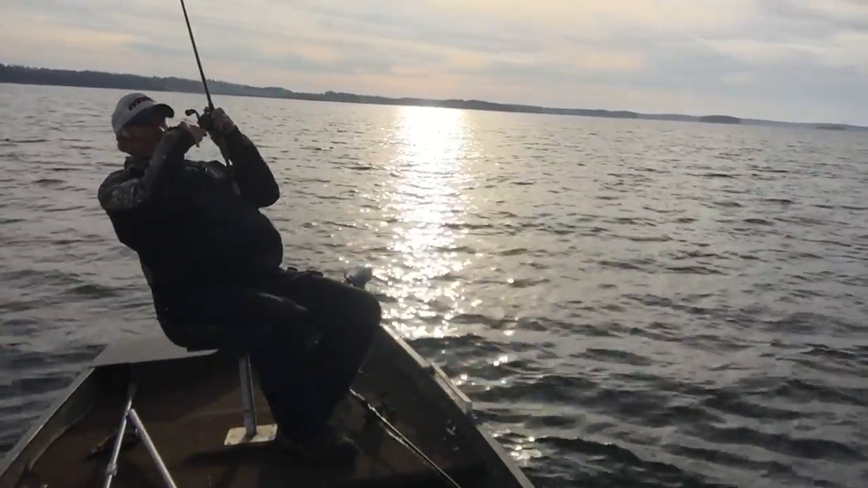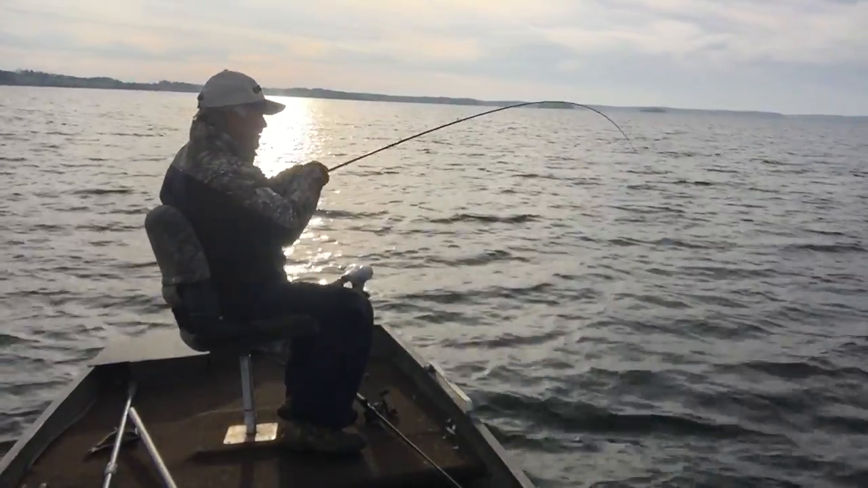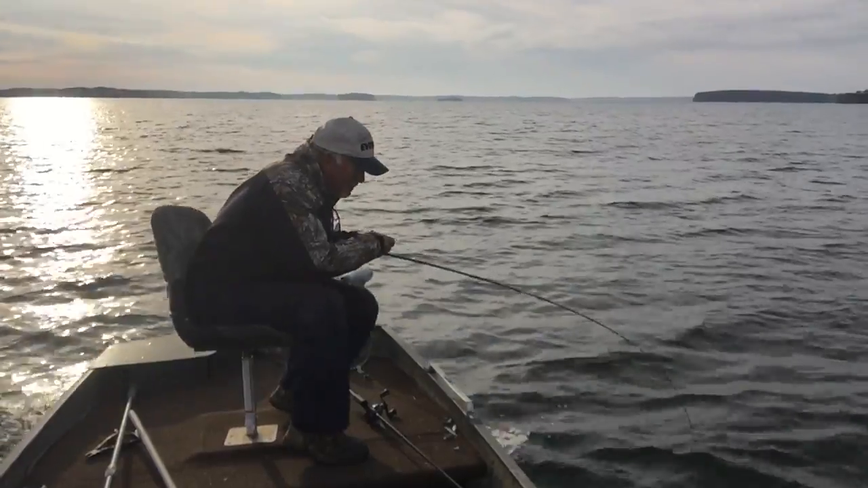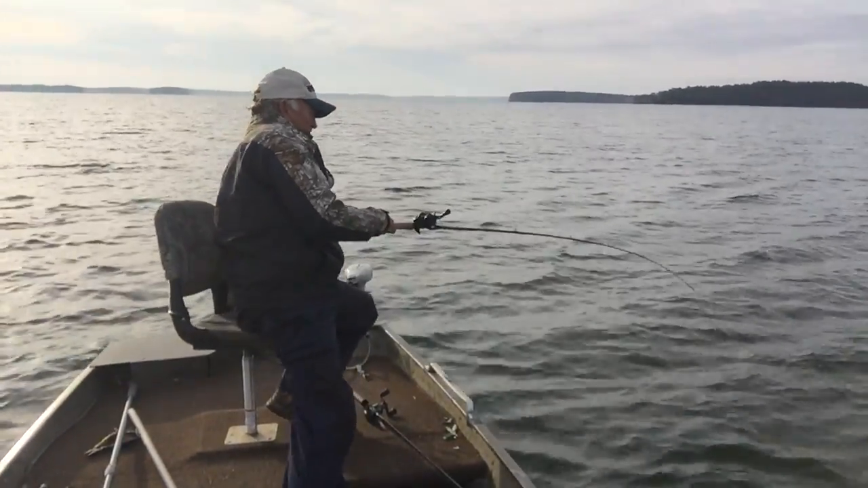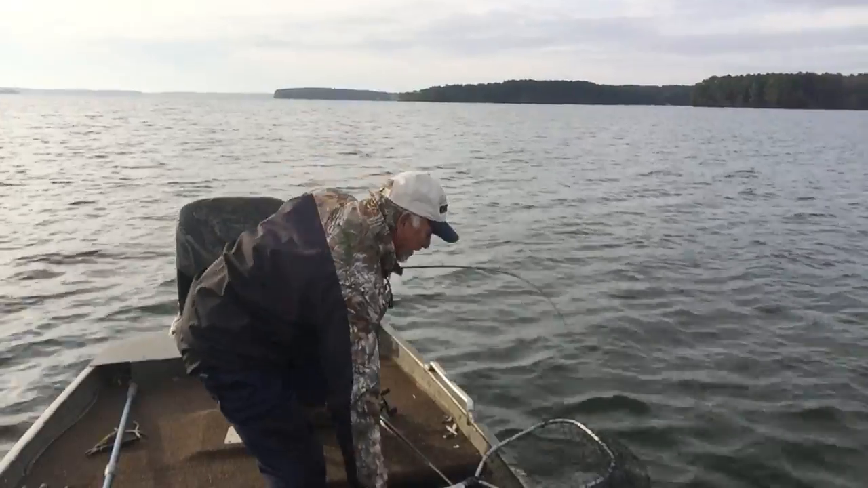Lord, he is hard. That's a nice fish. He is like a largemouth. What he is might just be a nice perch. He is a largemouth. I believe it is a largemouth. Yes, sir. It got to be. He was coming up the top.